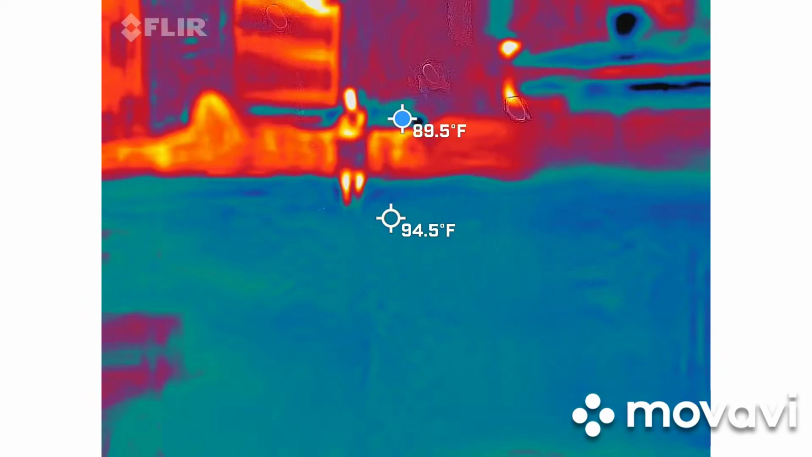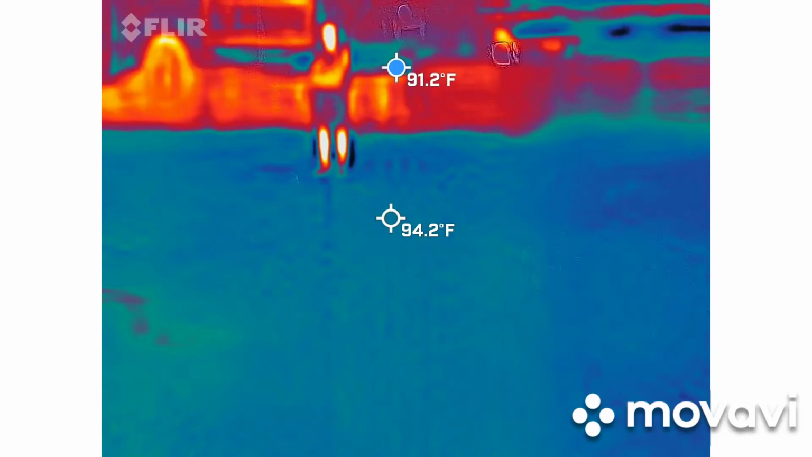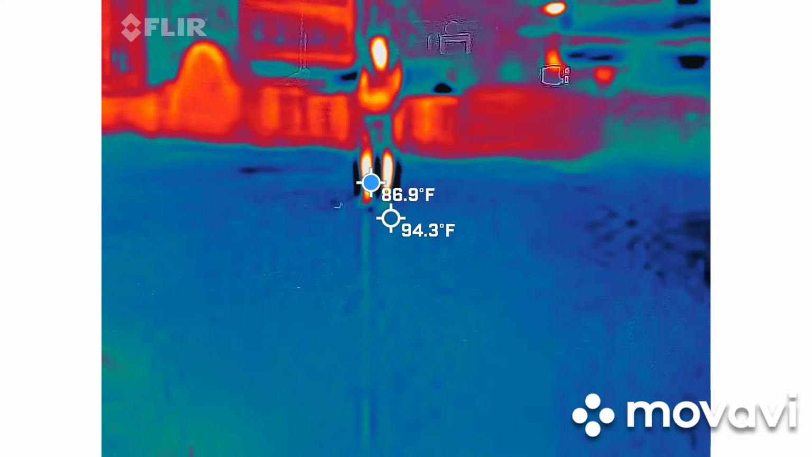You got something, Zach? Right over his shoulder. Let me see. Yeah, see, it's picking up on it right now. You see that black spot?